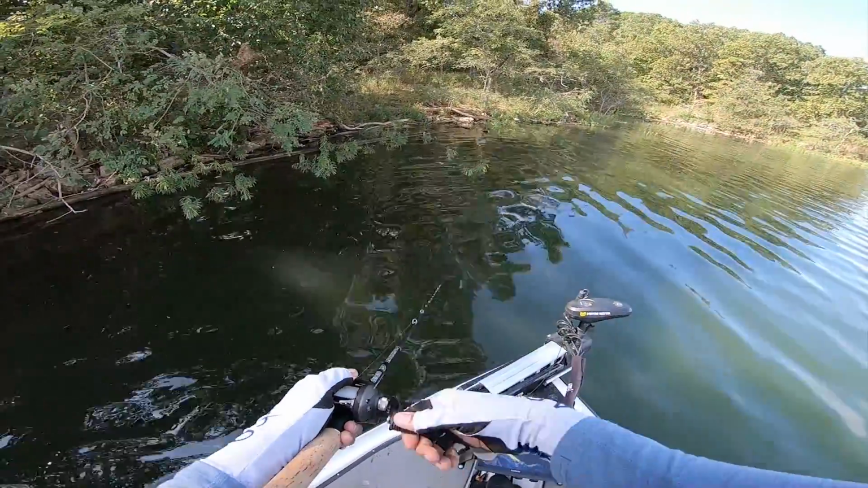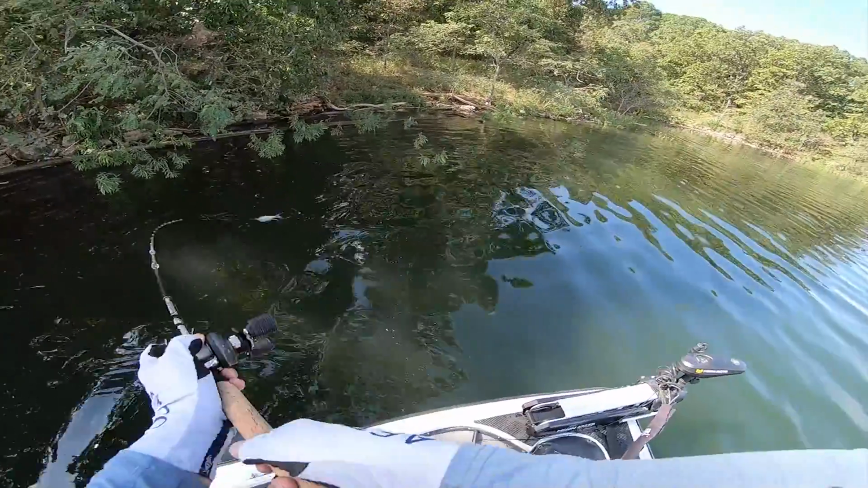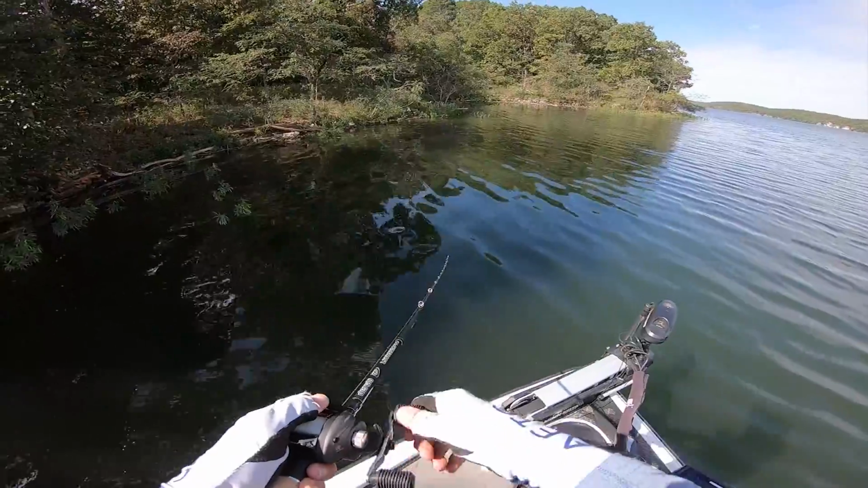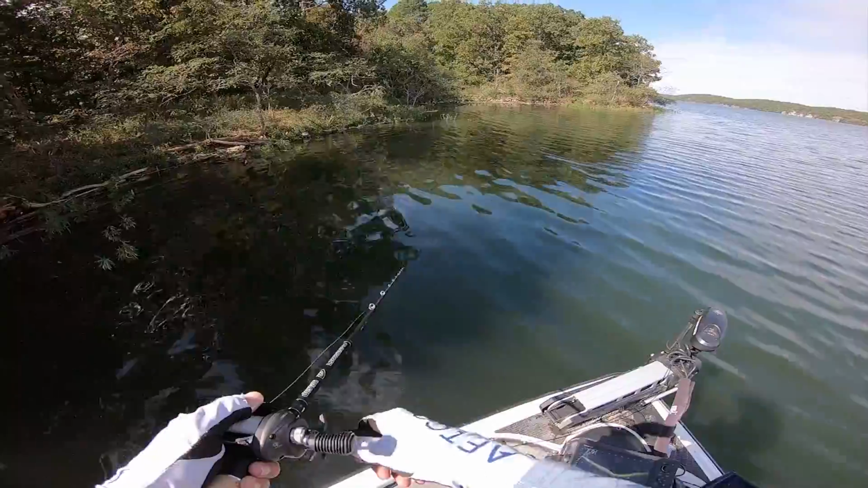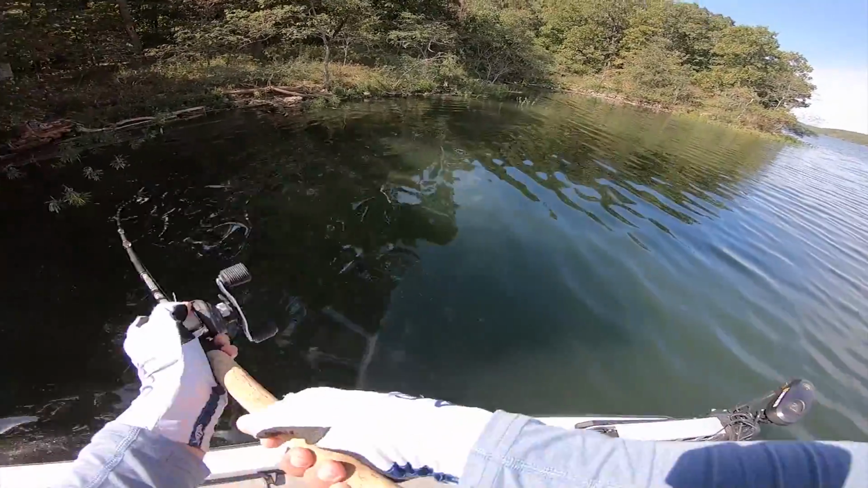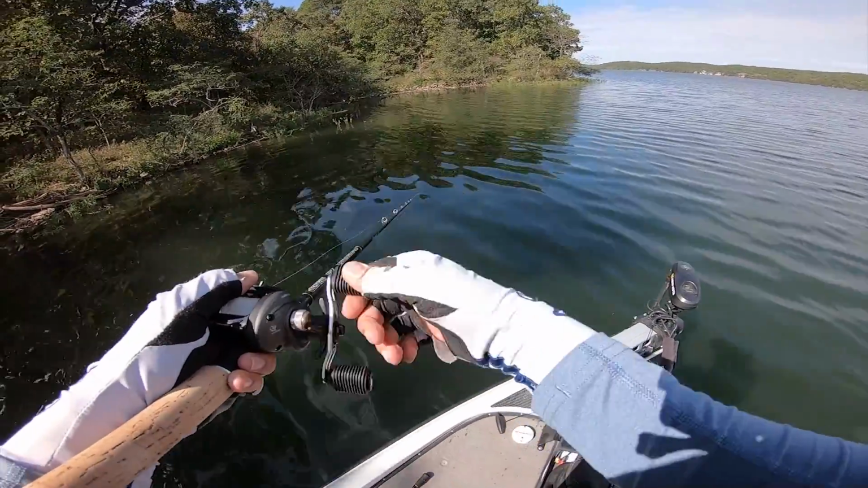Dang, I needed that fish though, because it's right on the same type of stuff I'm looking for too. But that was one of the ones we needed. 2.5 pounder. That was bad luck right there, honestly, because that hook got pinned against the top of the back. There was nothing I could really do on that one. The hook was normally free, but because it got caught up there, lost him.